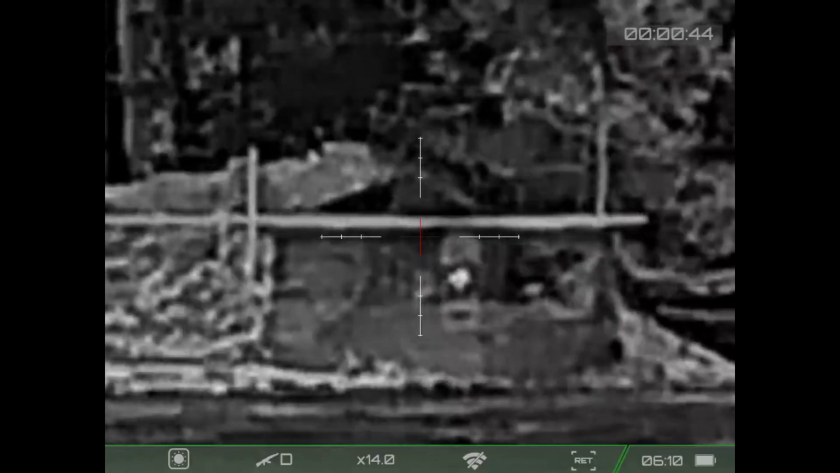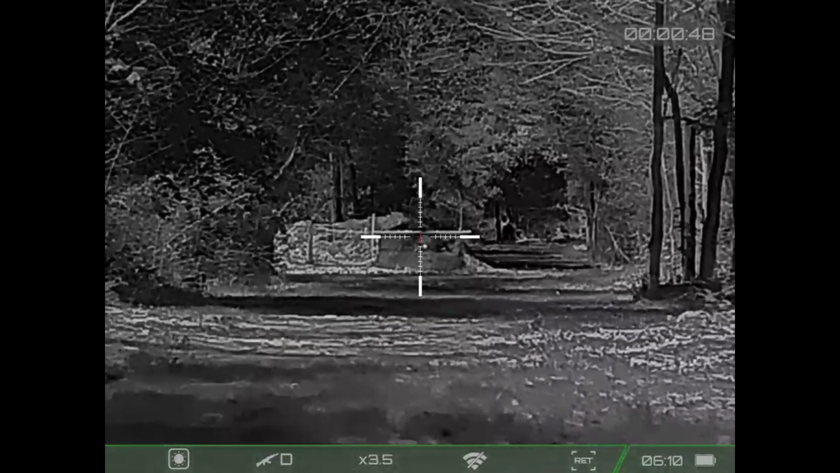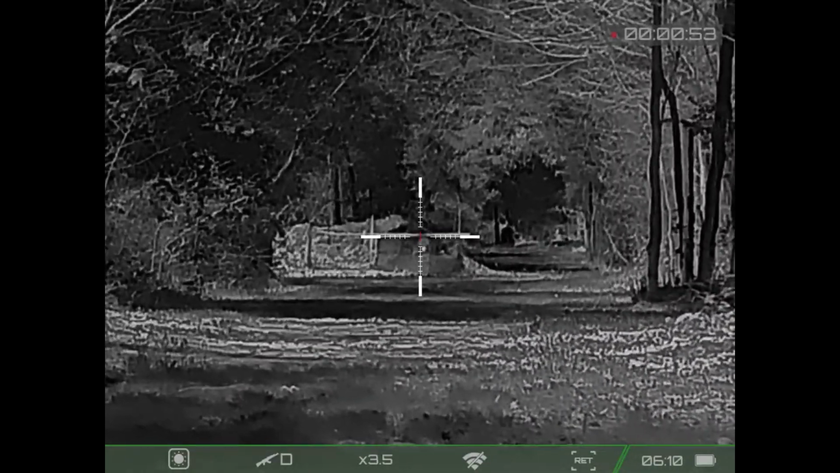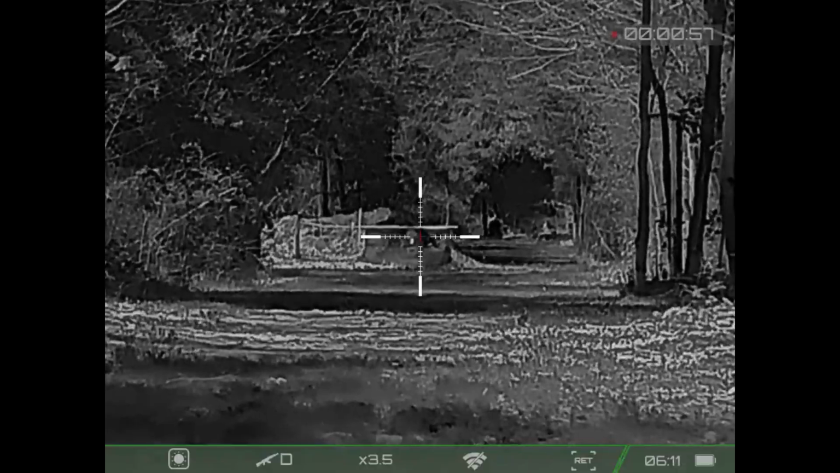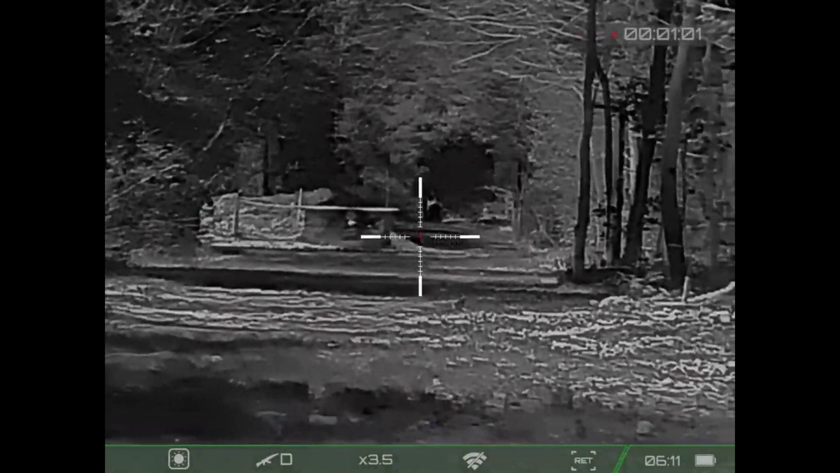Again, this is 110 yards. I mean, you can clean up the 14 a little bit, but it's definitely most clear in base magnification because you can really get to see some detail on the ground as well as the trees and stuff like that. That is just wild.